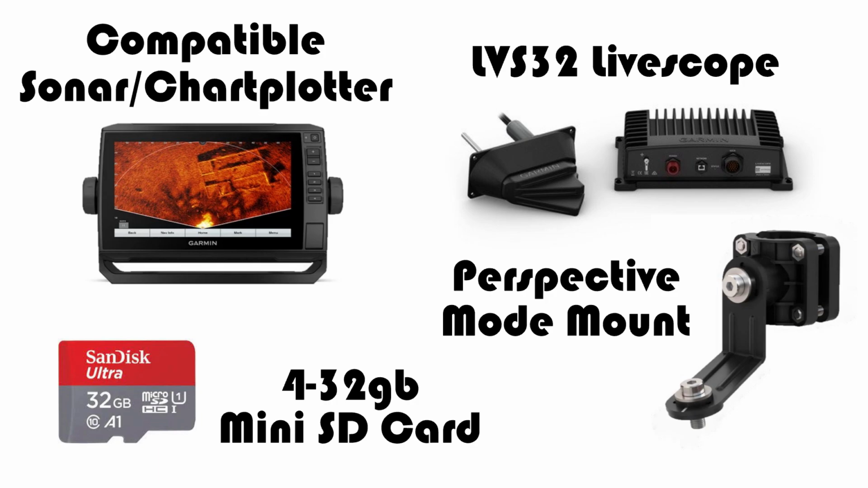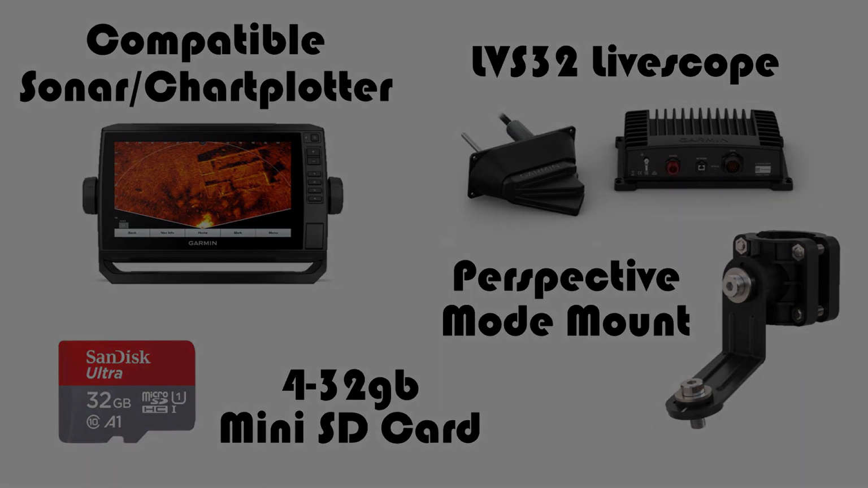In order to take advantage of this perspective mode, you'll need a compatible Sonar chart plotter, and you can get that list from Garmin. I'm currently using the Echomap series Plus. You have to use the Plus or newer, the earlier models won't work. You also need the LVS-32 Transducer and blackbox combo. That's the actual Livescope. And then the last thing you'll need is a perspective mode mount. I guess you could get away without using that, but I highly recommend you use that mount.